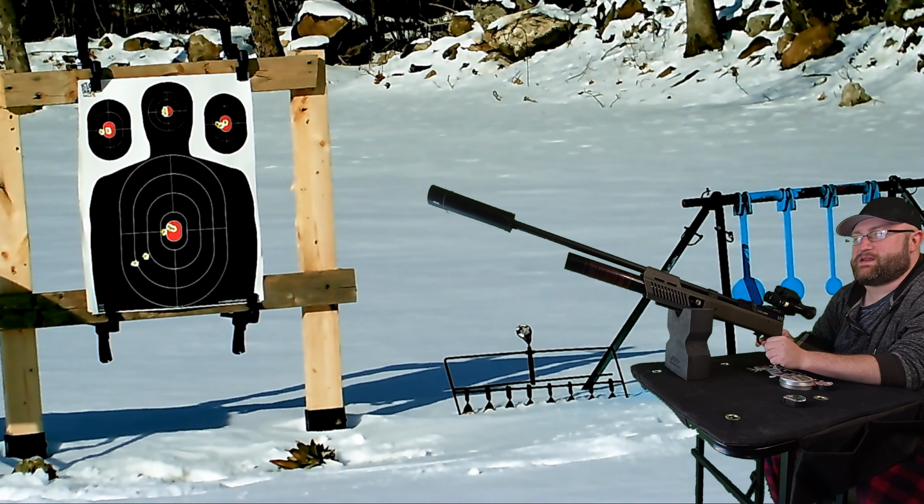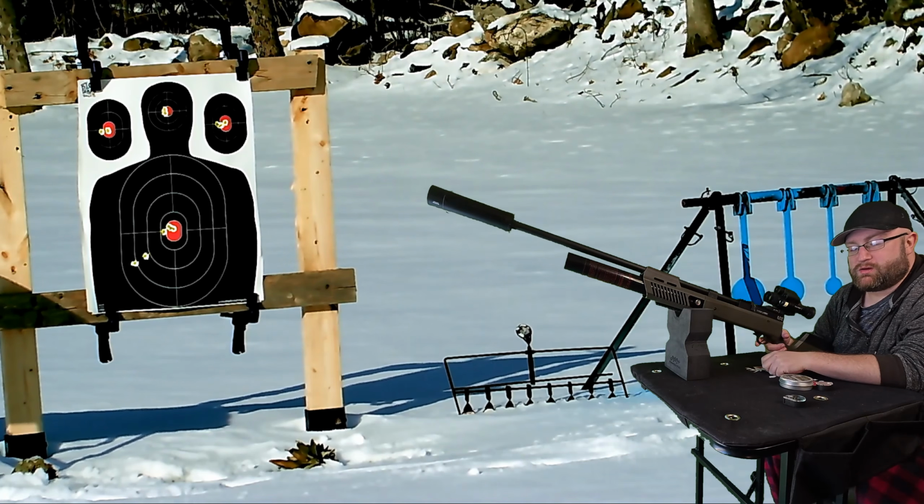All right, I think I just pulled that a tiny little bit to the left on those last two, so I think we're golden. I think we're sighted in pretty decently. We're going to follow up back here at night once things get dark so we can swap over to the night mode, so we'll see you then.